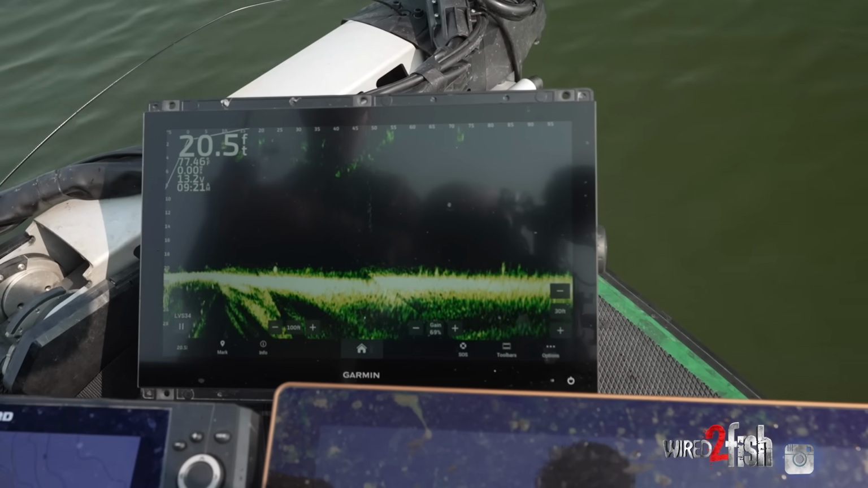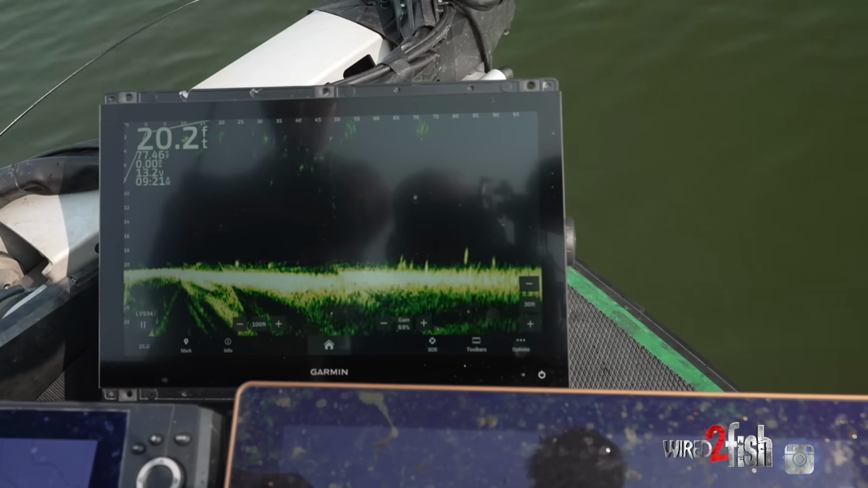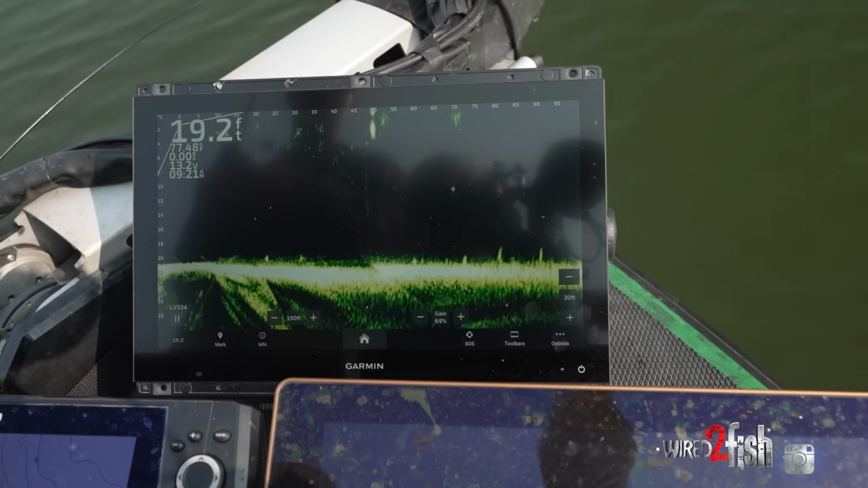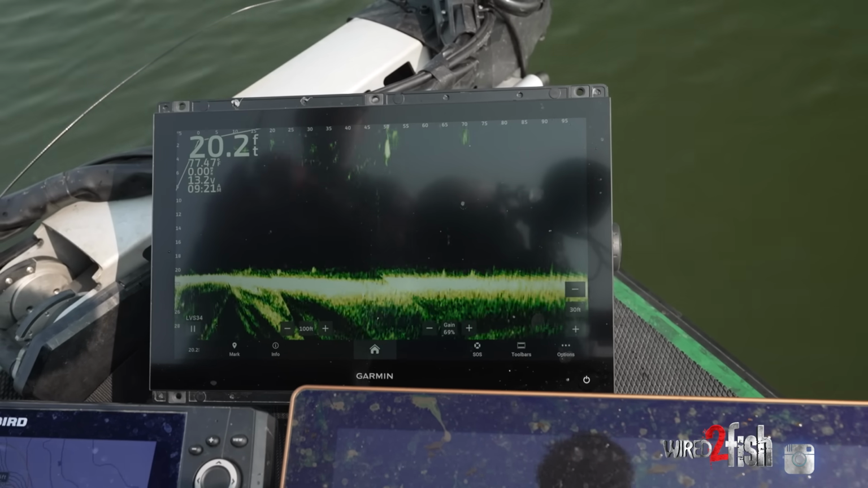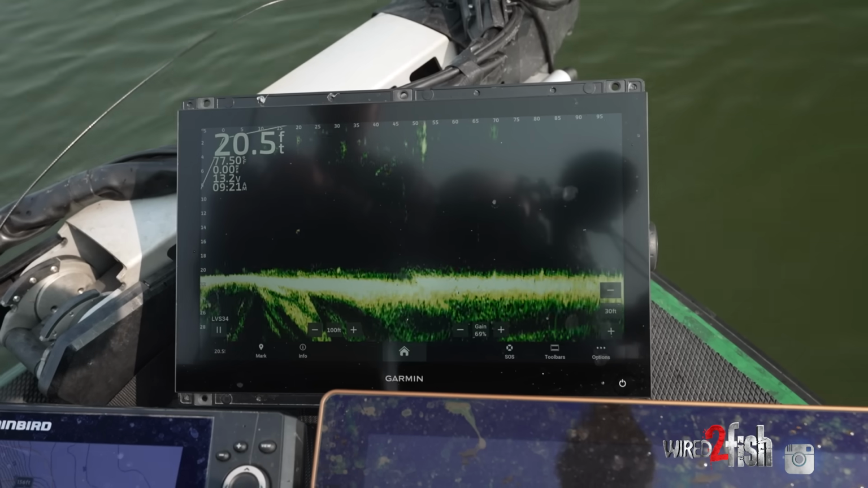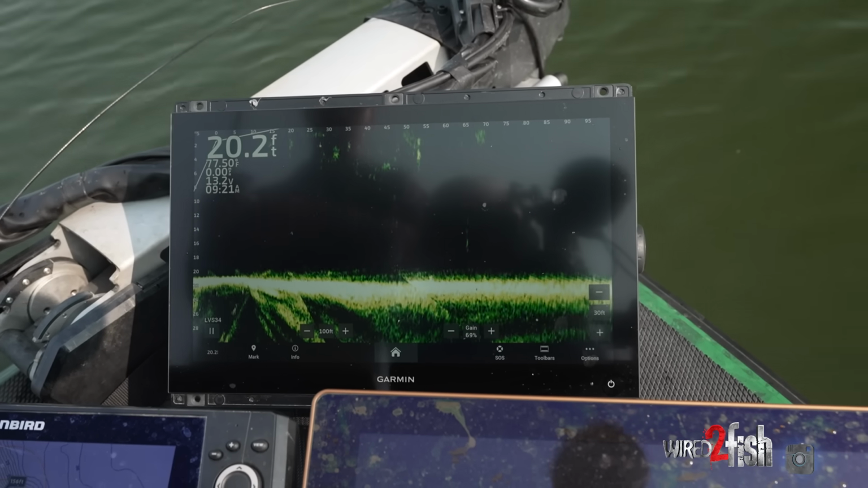See how they all got excited? They started to rise up. Now you can truly see a lot more. Now they're still staying close to the bottom, but they're actually up high enough for you to be able to see them. There's 2 or 3 going down on the jig now.